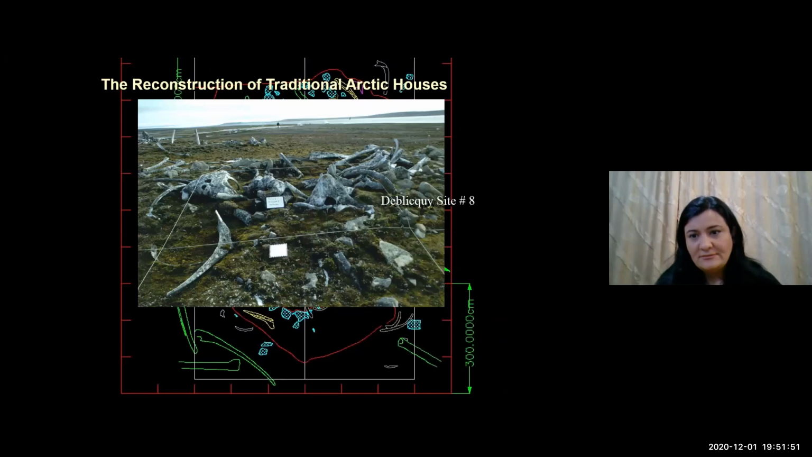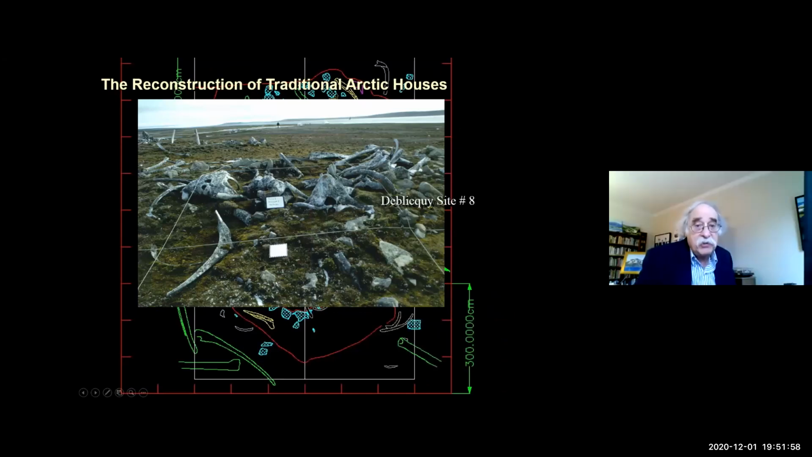And we knew what kinds of bones they were. Was it the mandible? Was it a rib? Was it what part of the whale? We knew that.